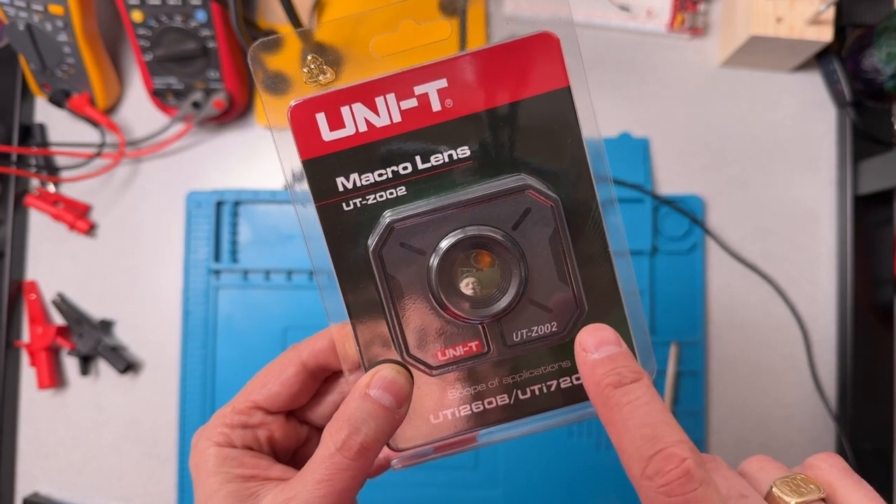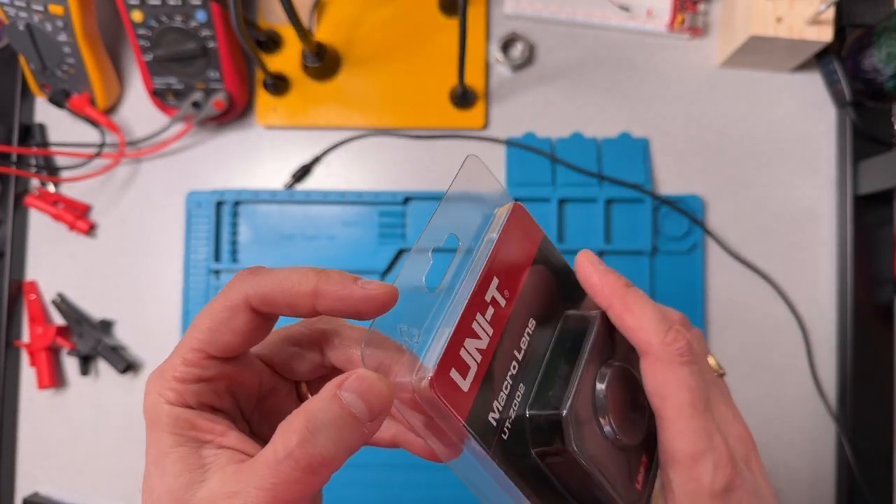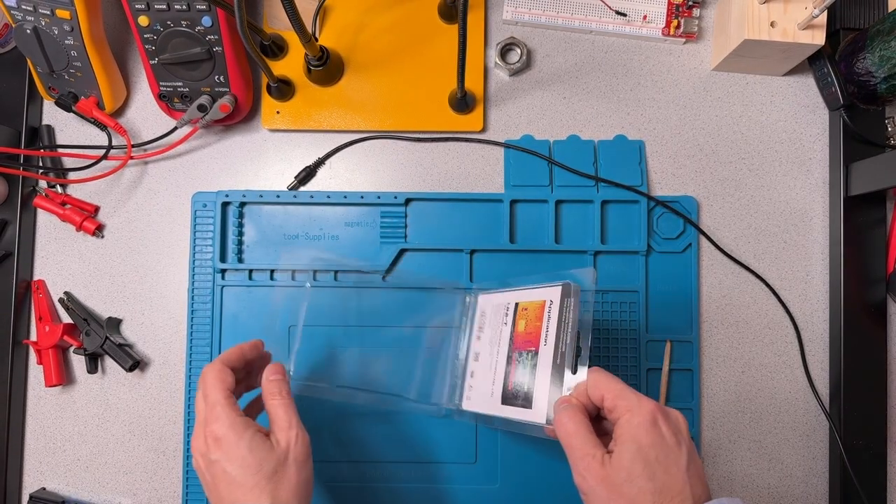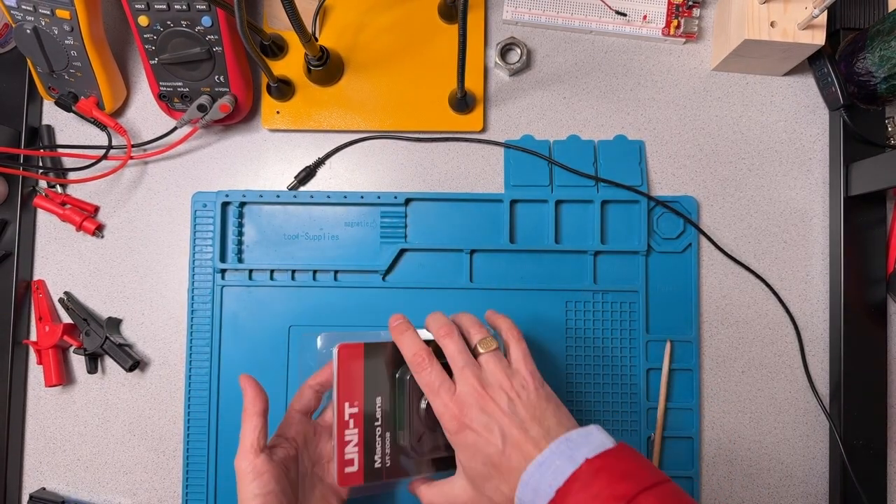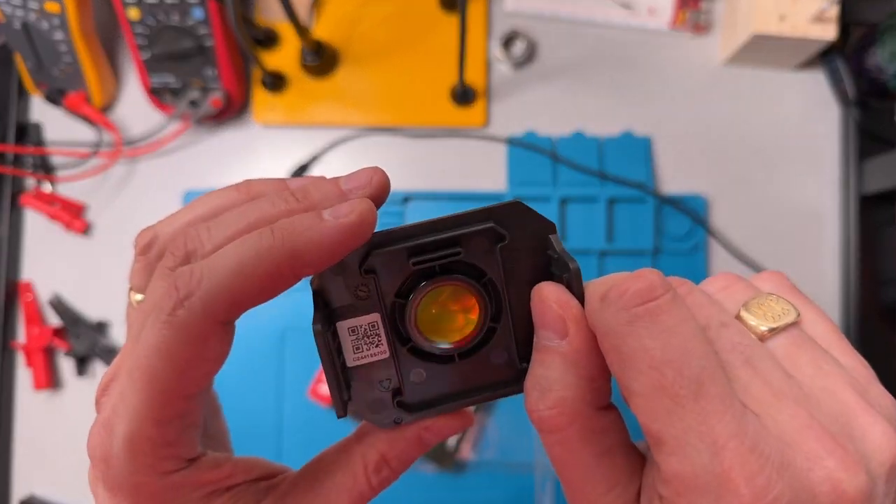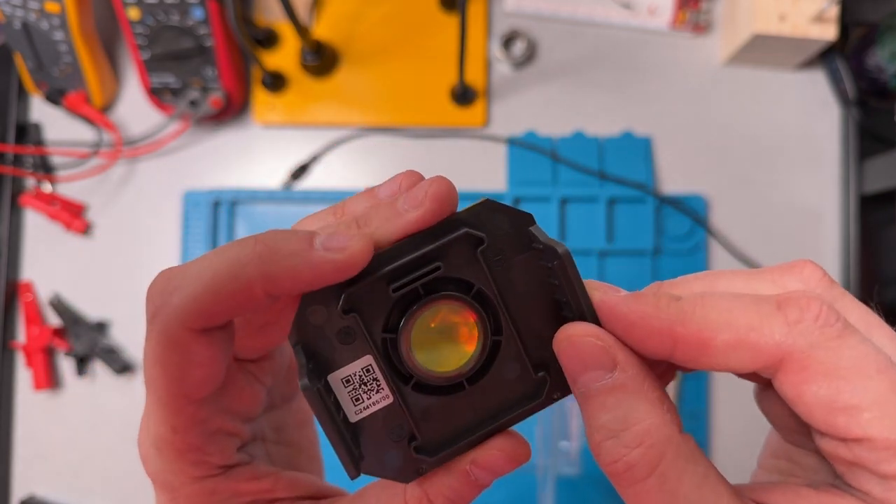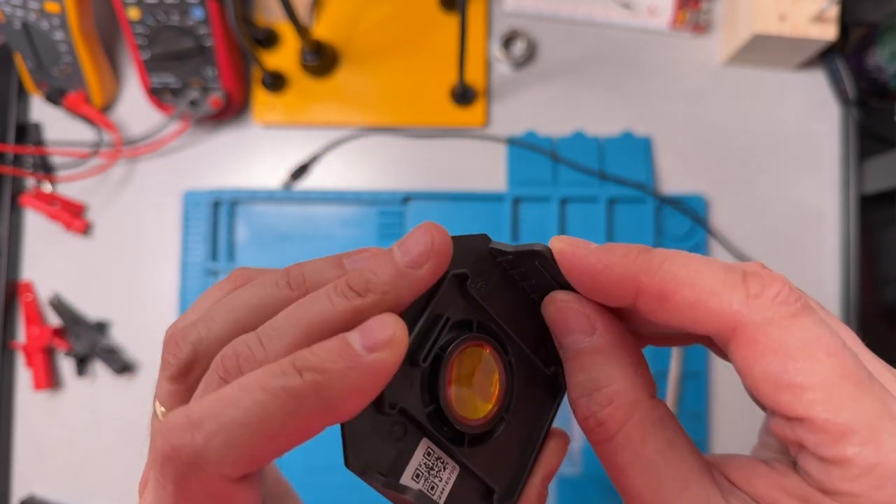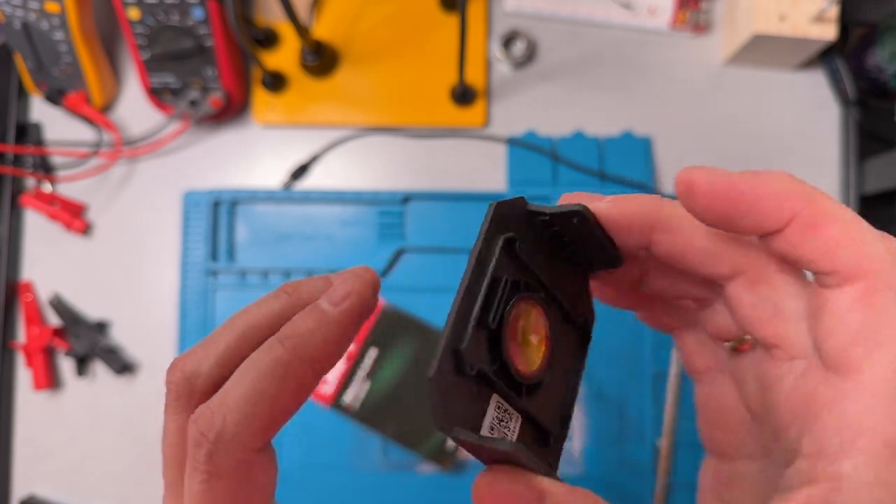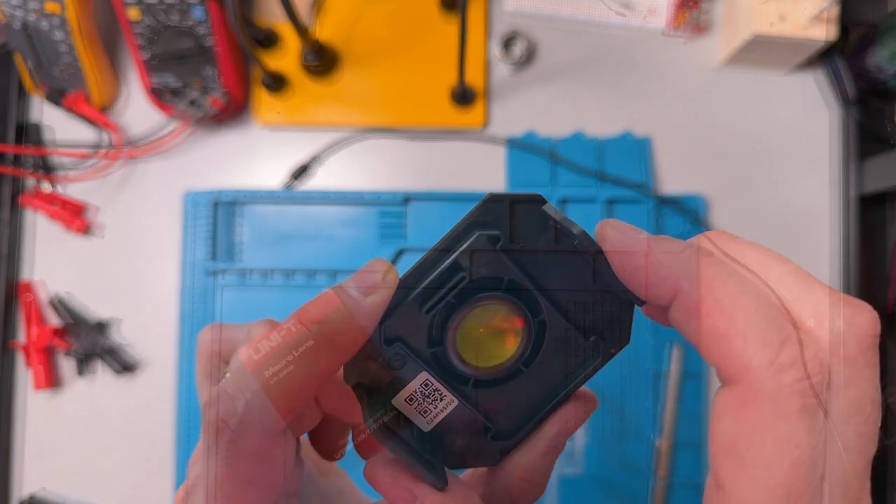This particular macro lens is made by Uni-T for this model, and it's in a little bit of a clamshell here. The thing that I like about this macro lens is that it snaps on to the front, so it's not permanently mounted to the thermal camera.